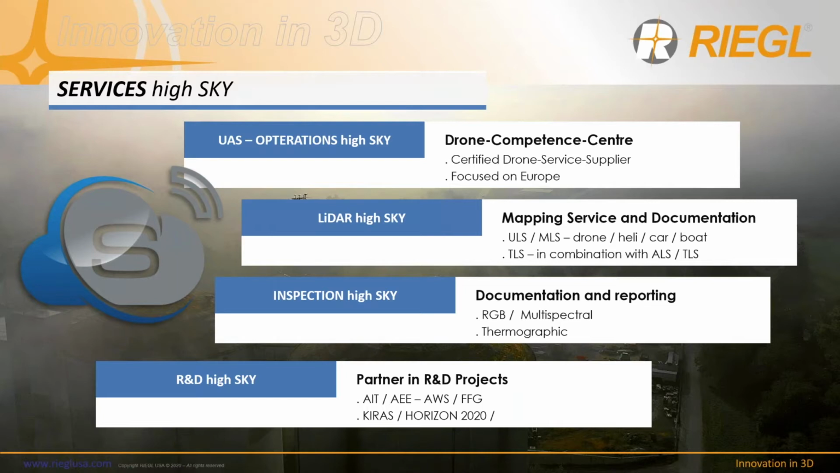Skyability operates nowadays 7 drone systems from 5 to 25 kilograms and does operations mainly in Austria, Germany, Switzerland, Italy, and Hungary.